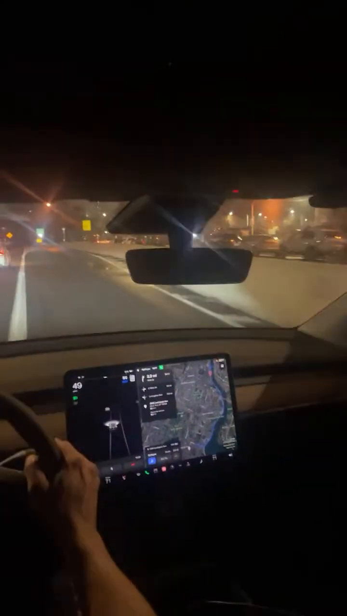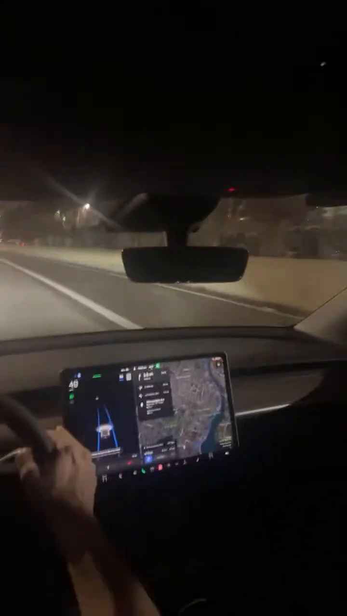All right. We're going to have to come over. It doesn't want to. All right. I turned off the full self-driving in order to cross the solid white line. I'm not willing to go the wrong direction to see where it takes me.